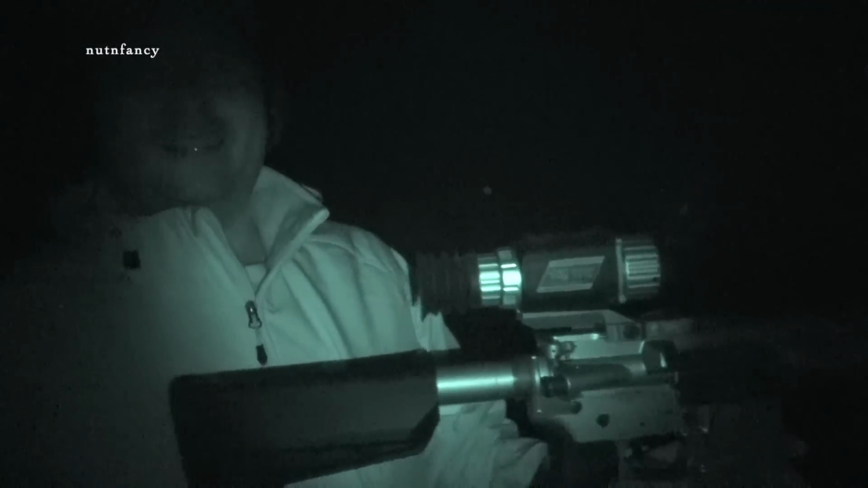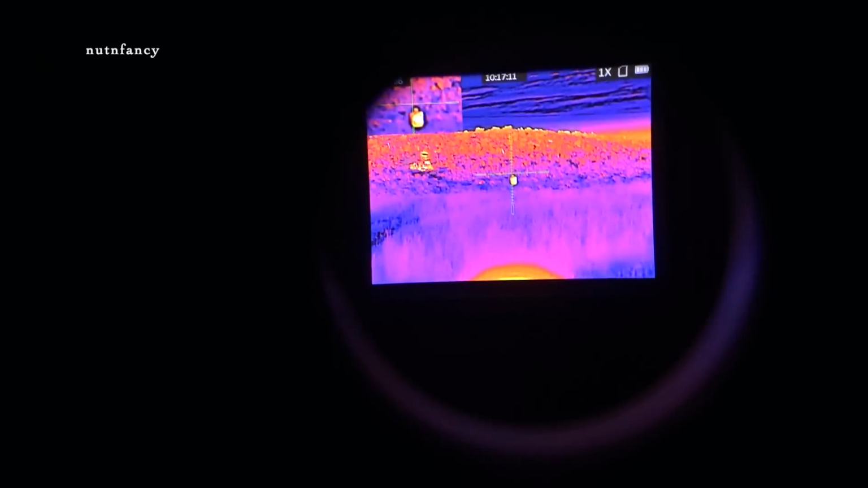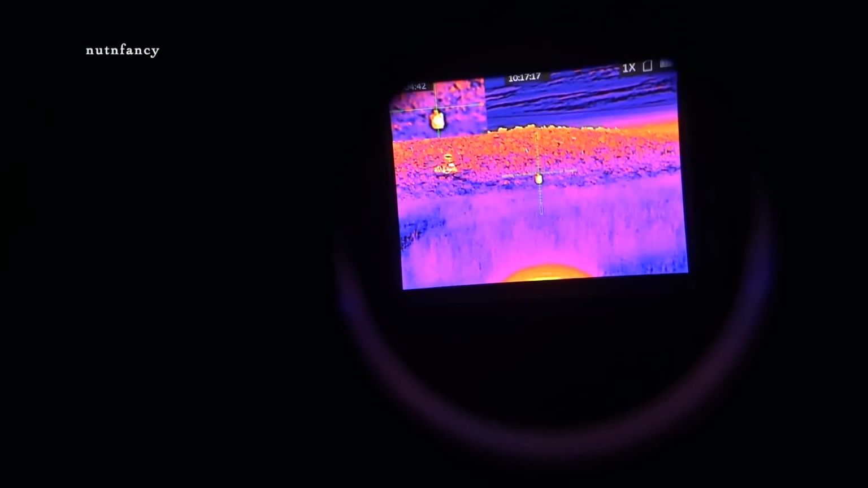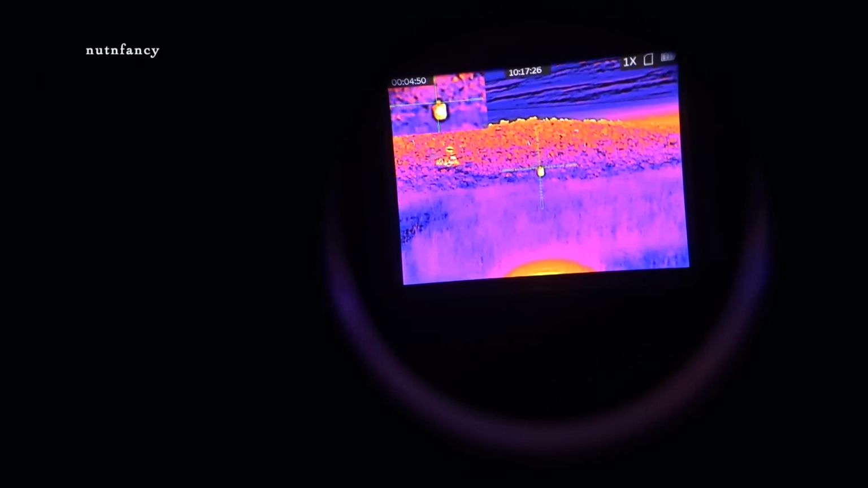And you just go through different palettes for a different situation. Here you go. Look at that, dude. Only the highest production qualities once again. Oh man, this thing is sweet. This gives you so much capability, being able to shoot at night.